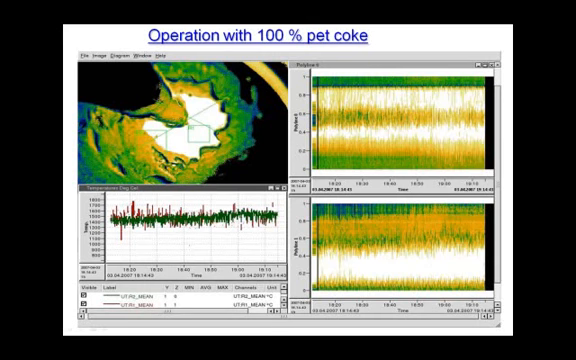So, what are these polylines good for? The first thing is they show changes over the time. Another thing, besides finding optimal burner settings, is that you can monitor fuel changes and their development directly.